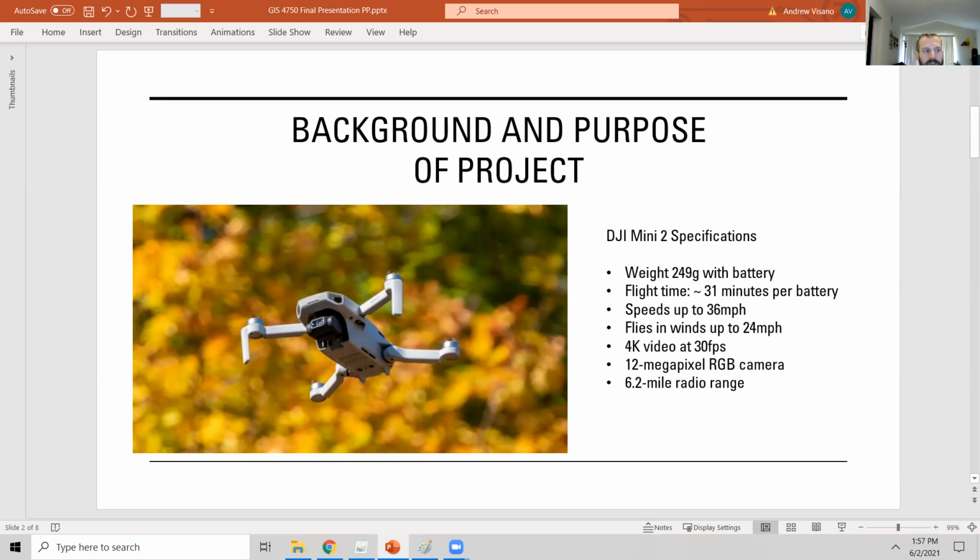The SDK, or software development kit, that basically allows this drone to work with an app like Drone Deploy, automatic flight paths, and data capture doesn't exist yet. So you're forced with this particular drone to manually fly it, which is what I did.